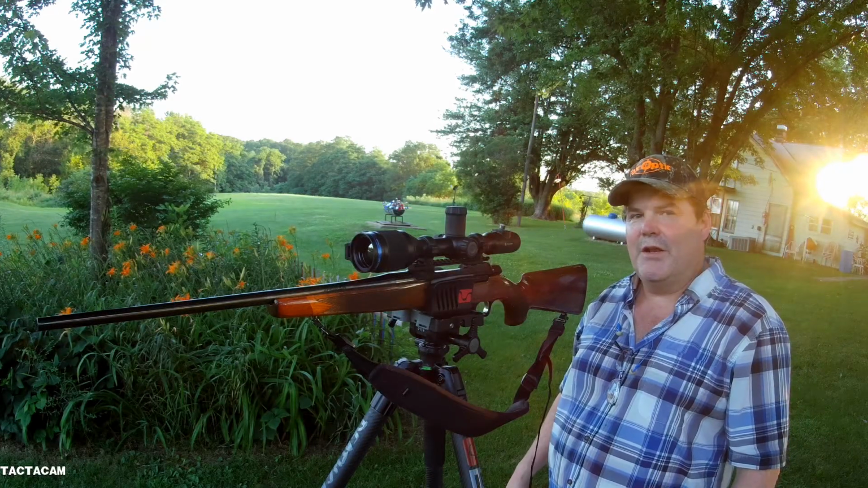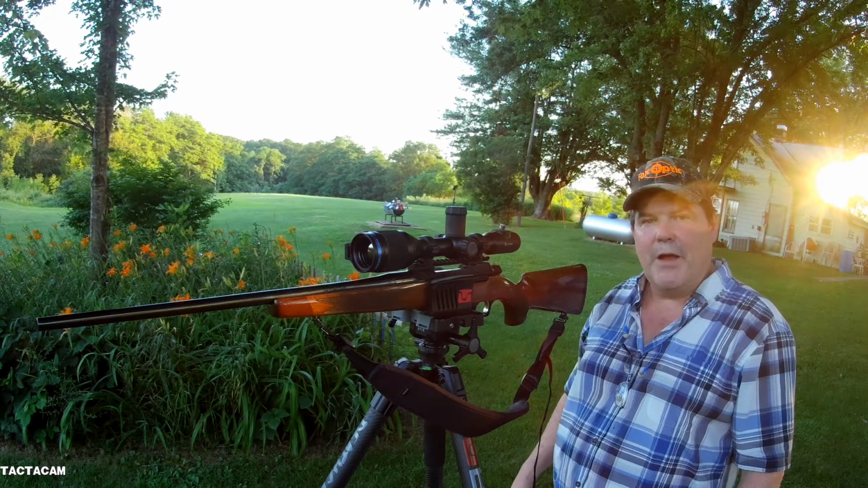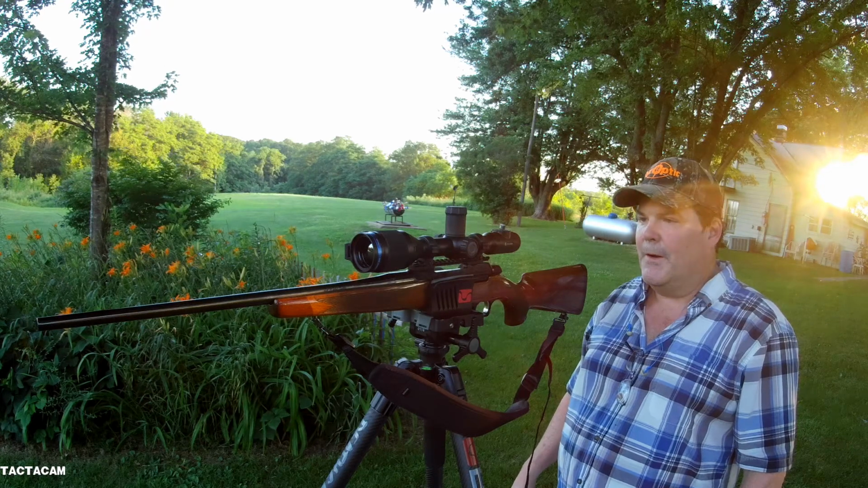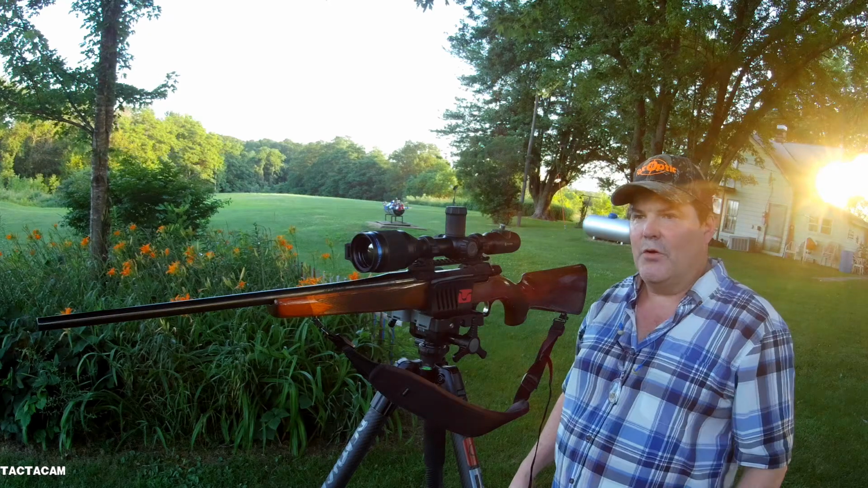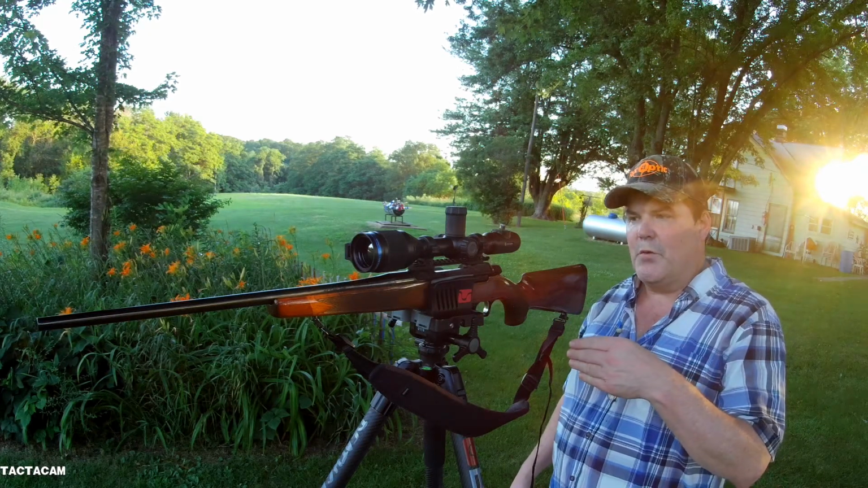Today we're going to be taking a look at how to perform a one-shot zero in the new Pulsar Thermion rifle scope. I'm going to walk you through that process pretty quick here. I've got some targets set up down there, cameras on that, so hopefully you'll be able to see exactly how this works. I'll be recording inside the scope as well.